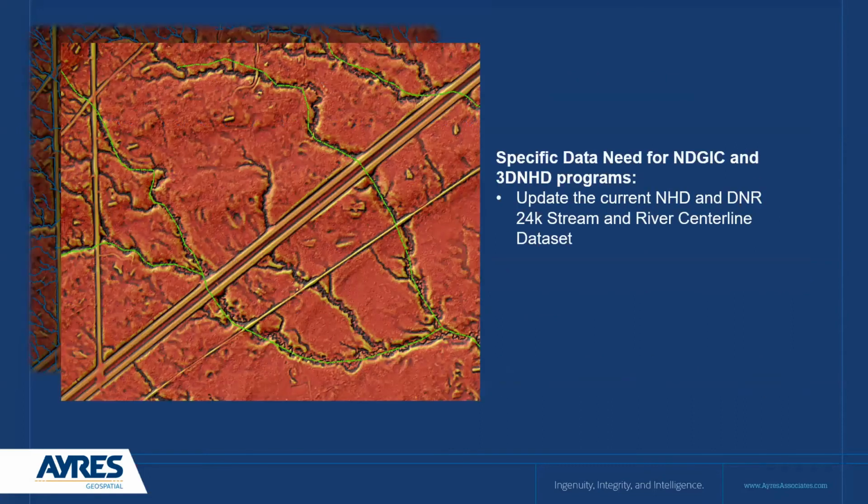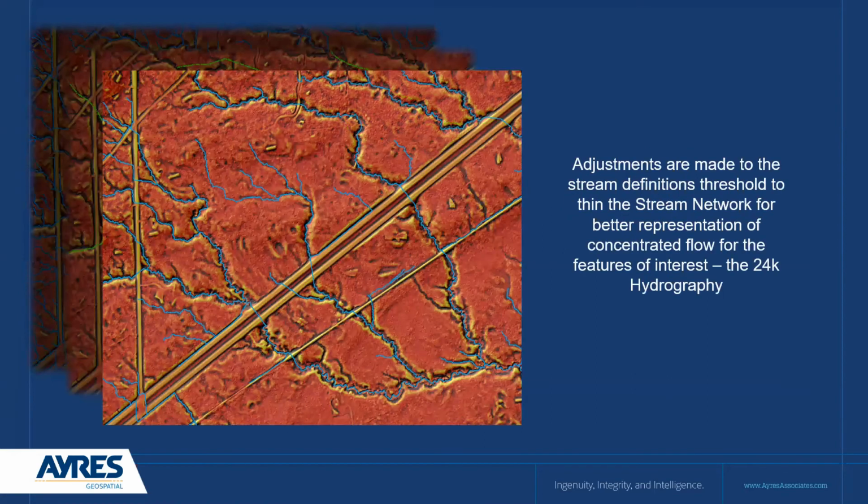Now, again, the specific need of the project would just be to update the 24K lines. That's what we're seeing here in green. If we use our analysis to reproduce the 24K and go a little bit beyond that, we can clearly reproduce it, capturing more accurate meander bends and a better representation of concentrated flow across the landscape.